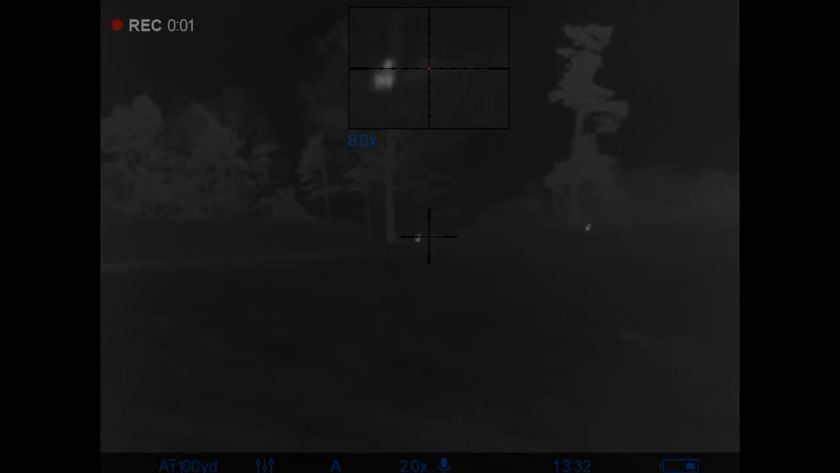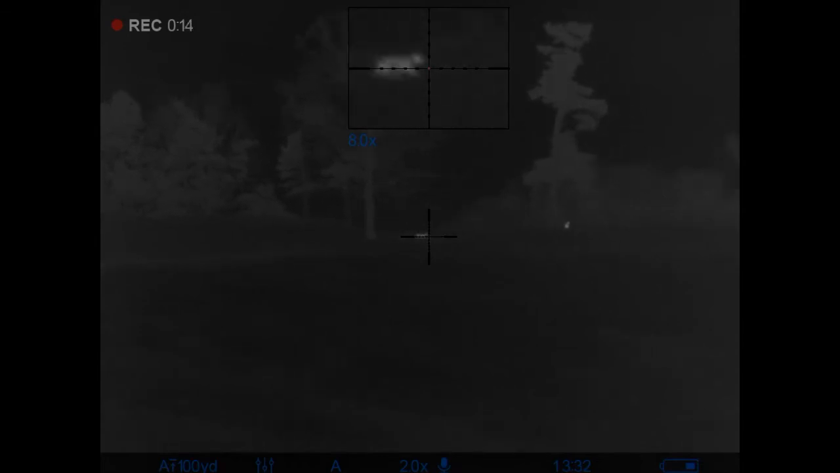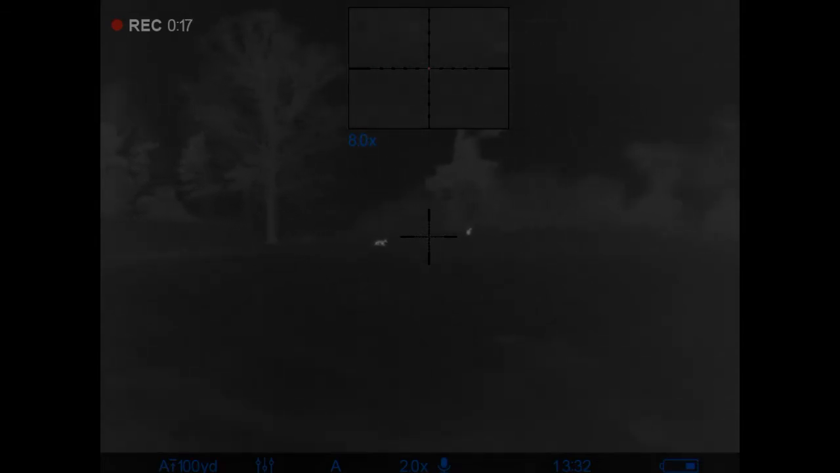These coyotes just did not want to commit, no matter how many sounds we threw their way. The wind was perfectly in our favor, straight in our face, and they didn't have a good way to get downwind of us on this particular property.